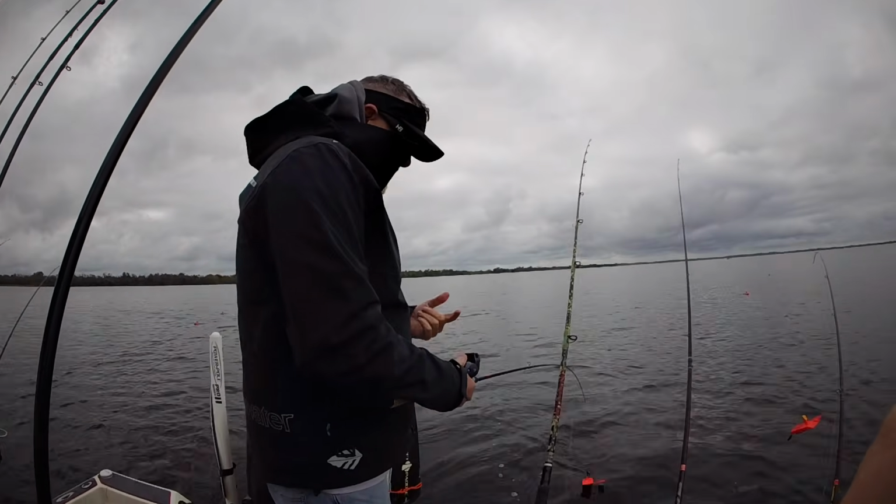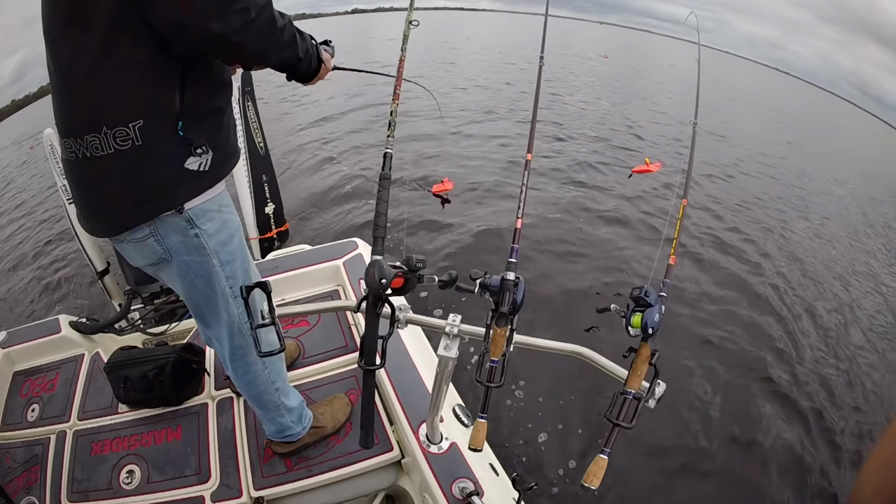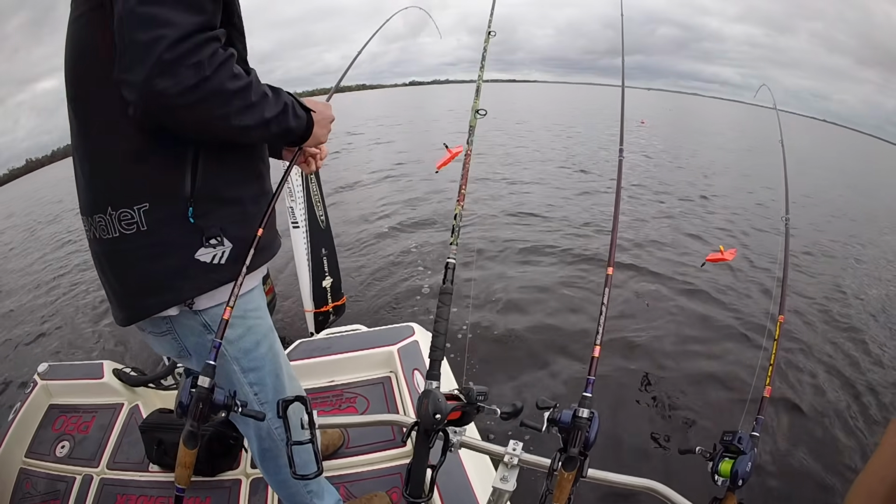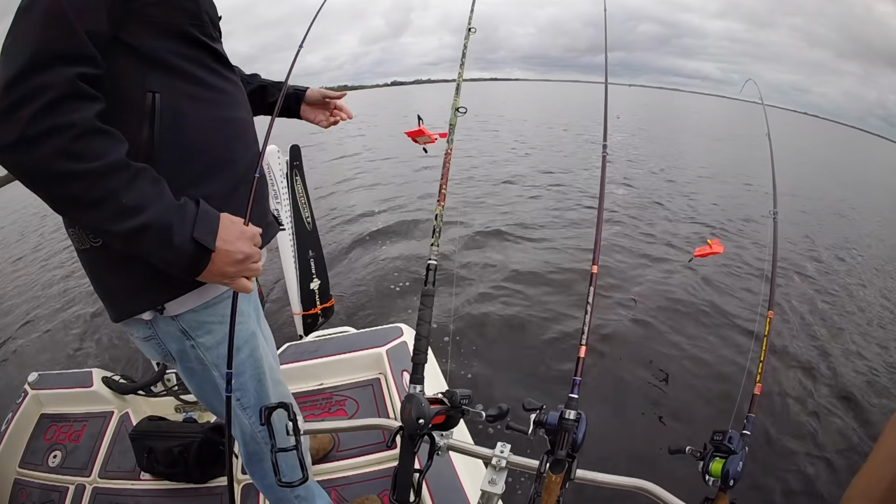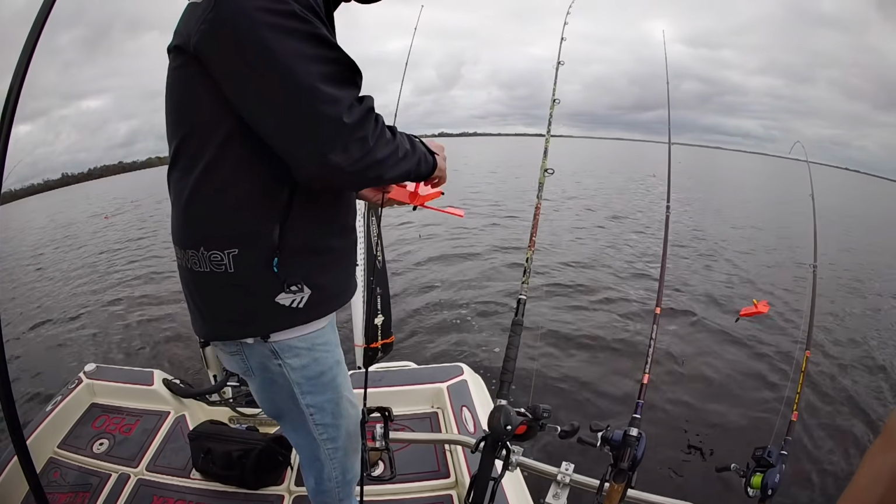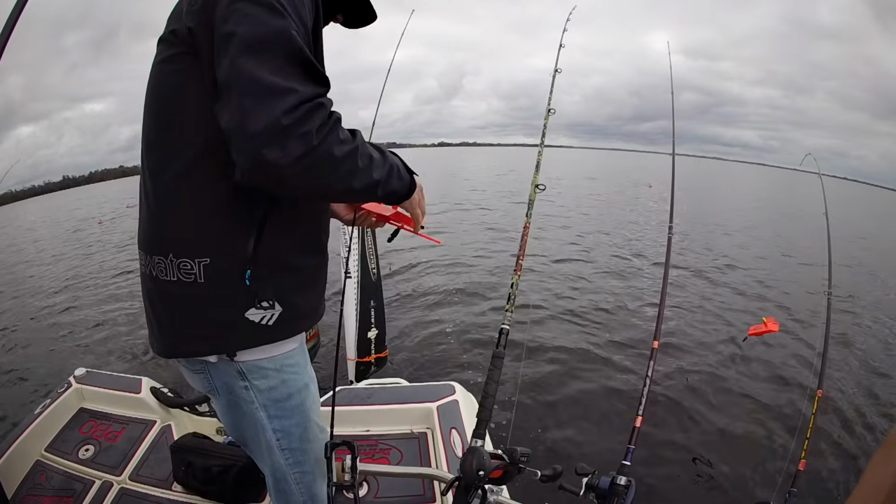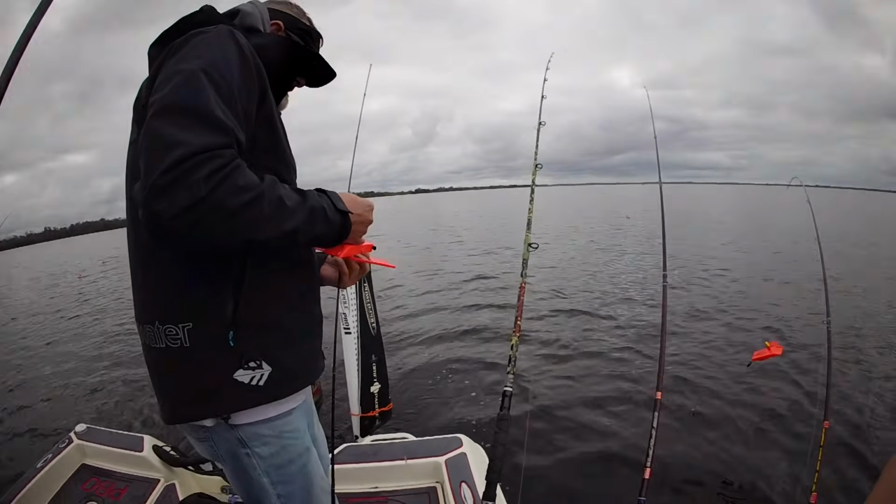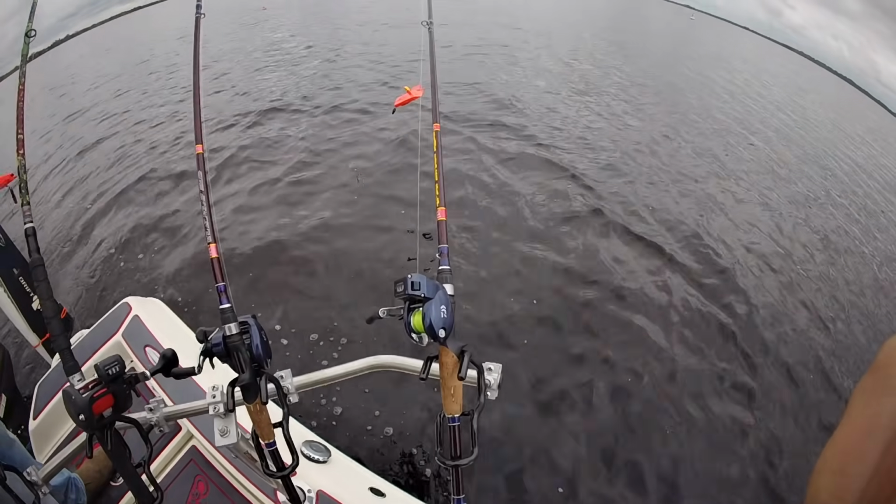So now what I'll do is I'm going to let this one out. It will be the second to the closest board to the boat. So we got one out there further, two closer. This will be the third closer, and then that one will be the fourth one.